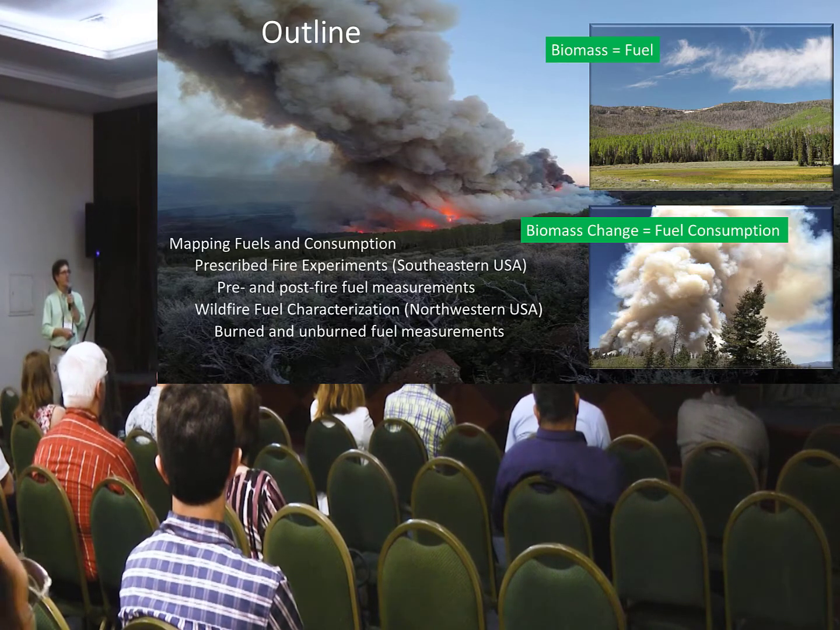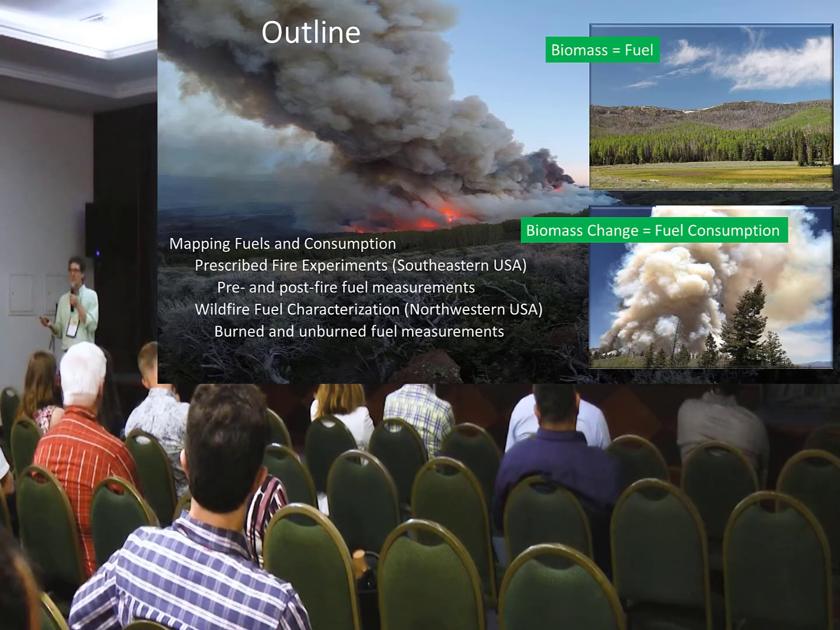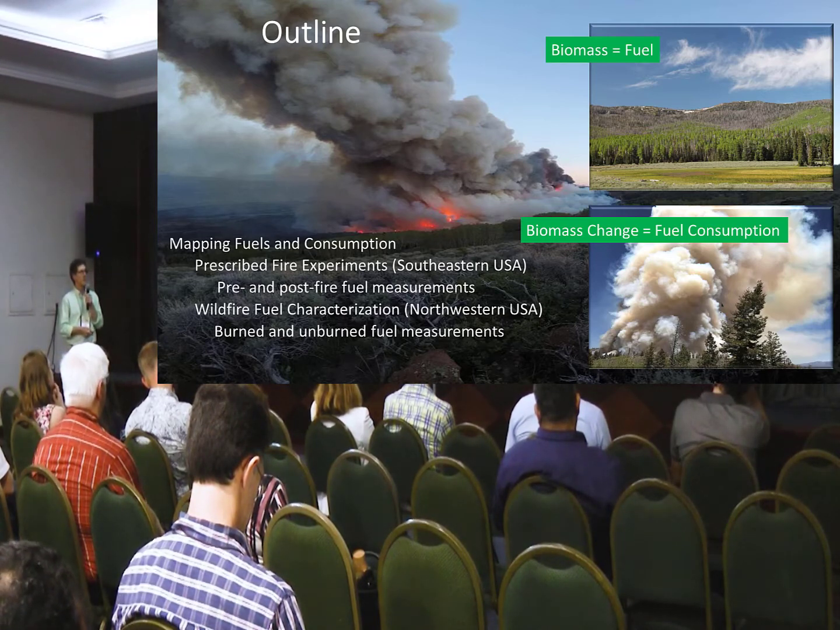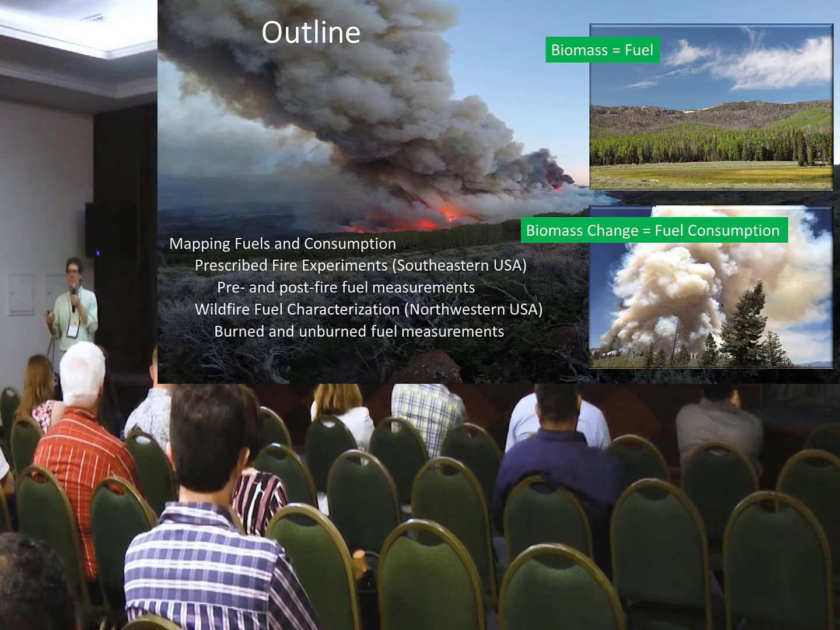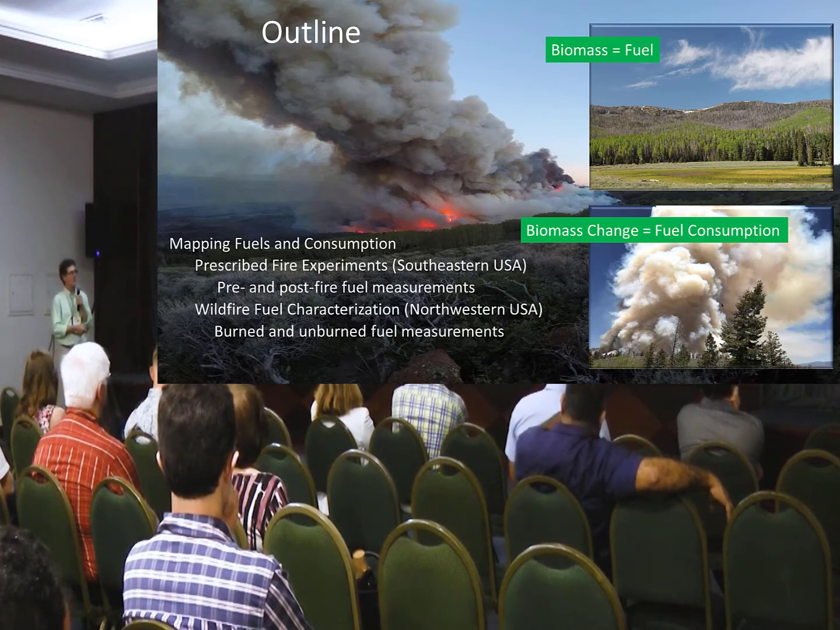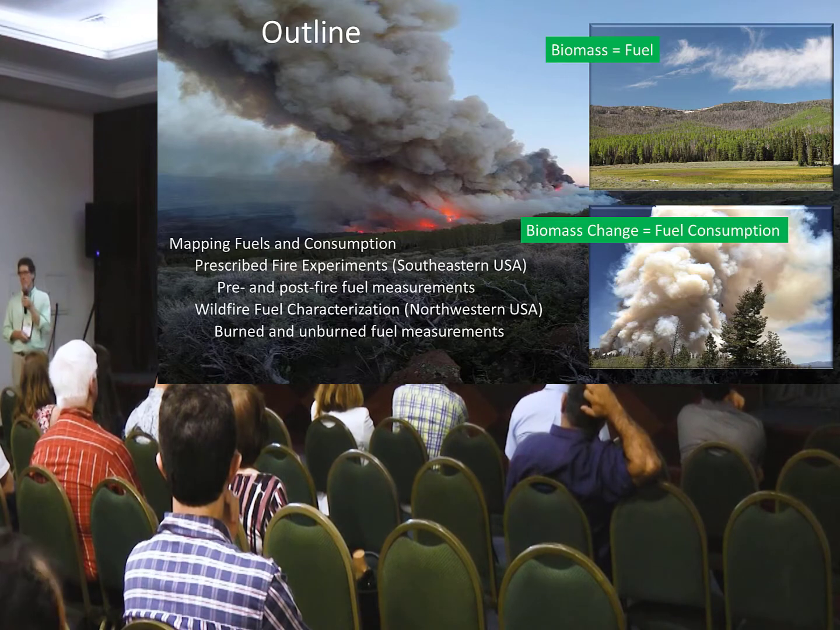So first, I'll be focusing on some smaller scale experiments in the southeastern U.S., where we're tying in with prescribed fire operations on Department of Defense installations, where it's practical and logistically feasible to do prescribed fire experiments. And then going back to the northwestern U.S., where I'm from, where it's more of a wildfire scenario, and can we use some of these same ideas for estimating fuels and fuel consumption at a larger scale. So I'll be focusing on TLS datasets for the smaller scale prescribed fire experiments, and then ALS, airborne, for the wildfires.